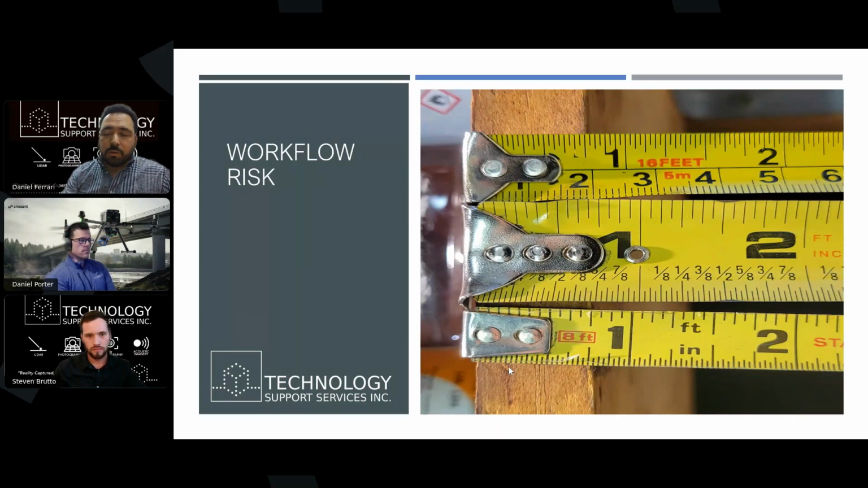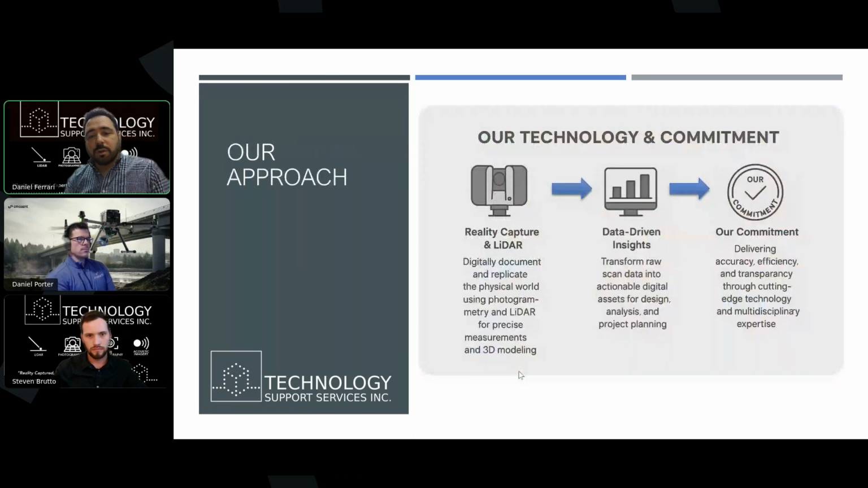So leaning into technology is really where it's at. Our approach is really to lean in on reality capture and LiDAR to document and replicate the physical world into a digital space that we can now analyze, we can break down, we can rely upon, and we take that right through to deliverables. Because ultimately that's what we are being hired to do.